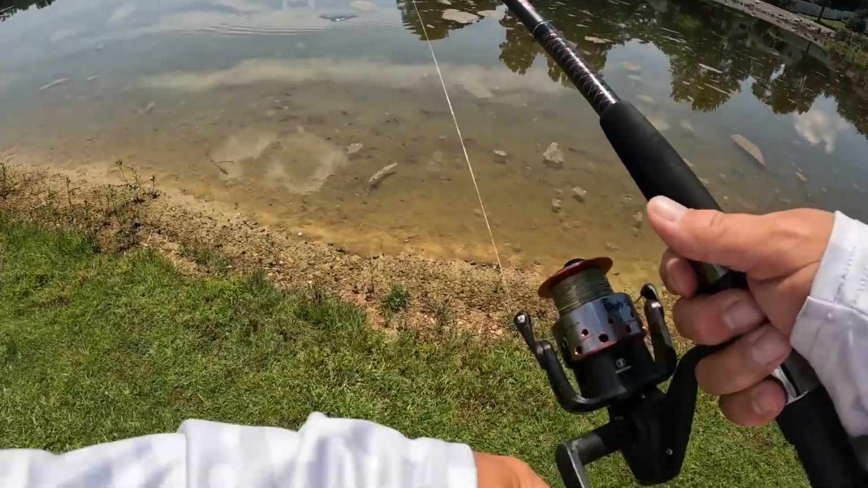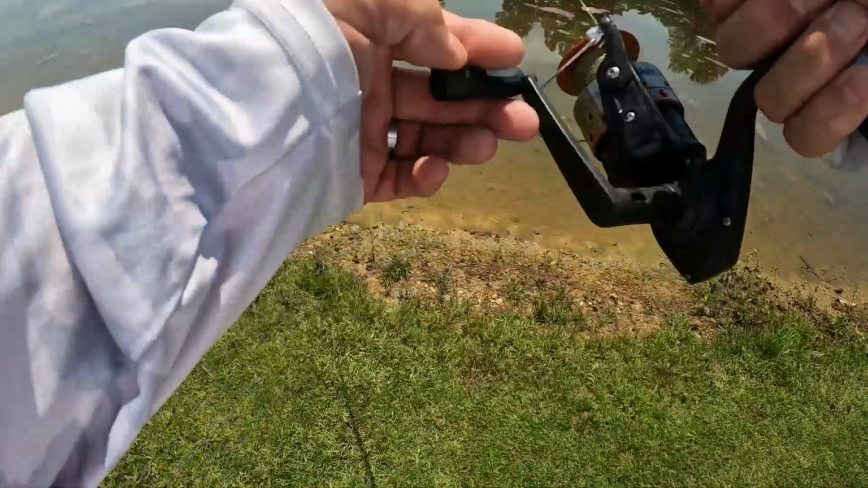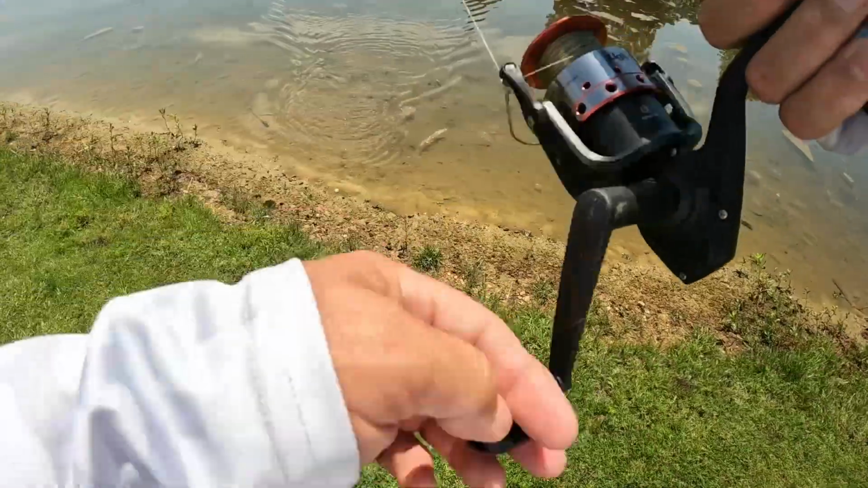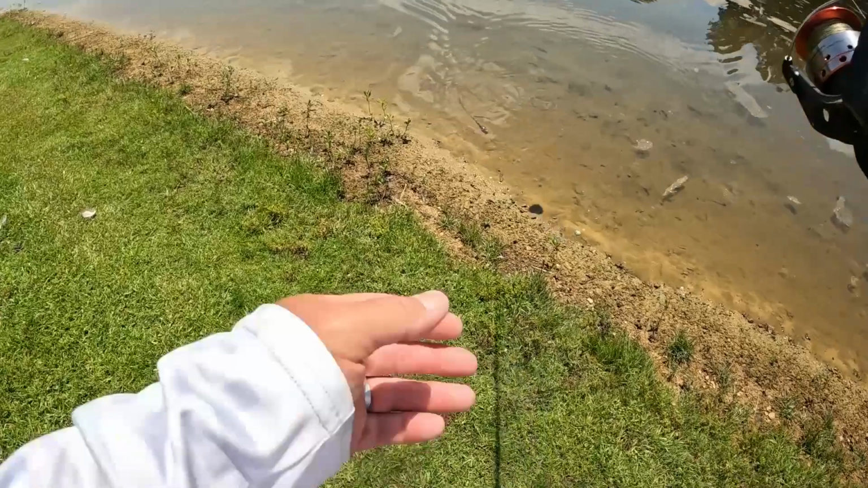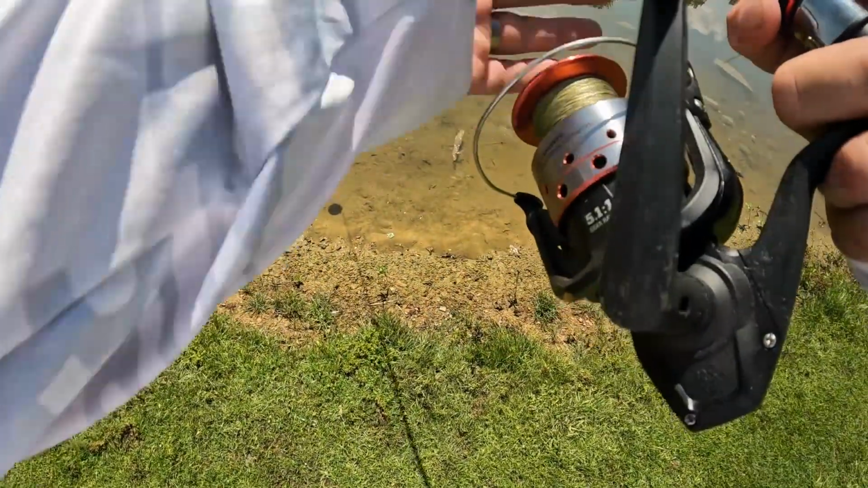Alright guys, you ain't figured it out yet. I got a Striker Cast, and I am trying it out for the very first time. We ain't fishing with it right now. We're just gonna play with it and see what it do.